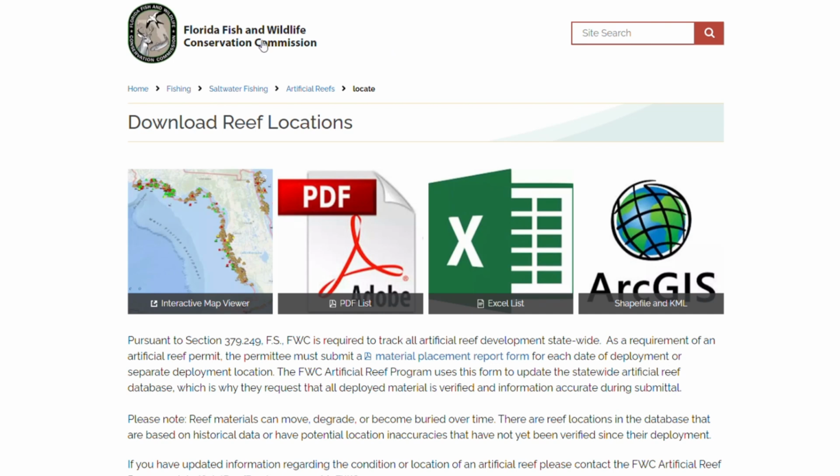Now let's say you're not real happy with the preloaded numbers that your GPS comes with. A great source on the internet for finding fishing spots is on the FWC's website.